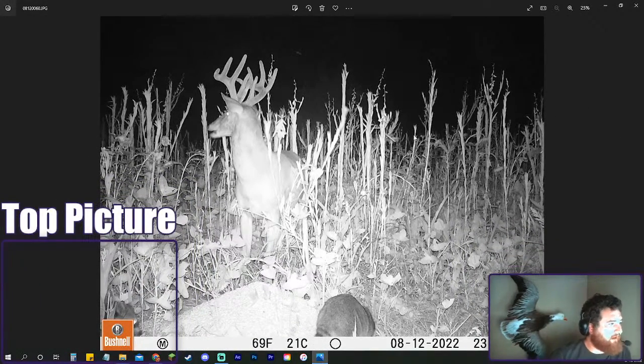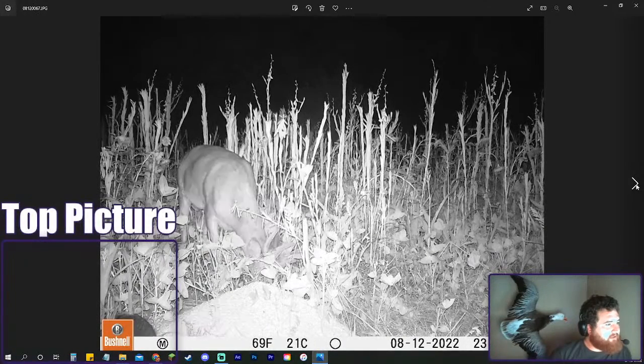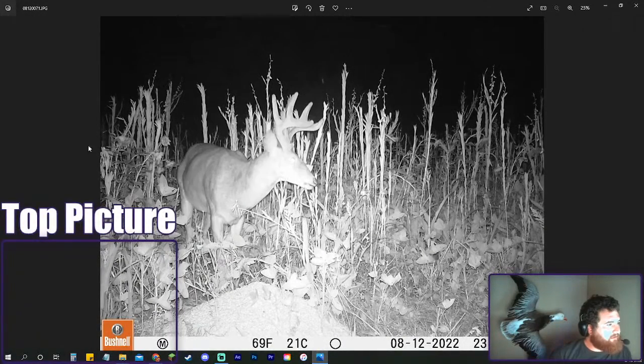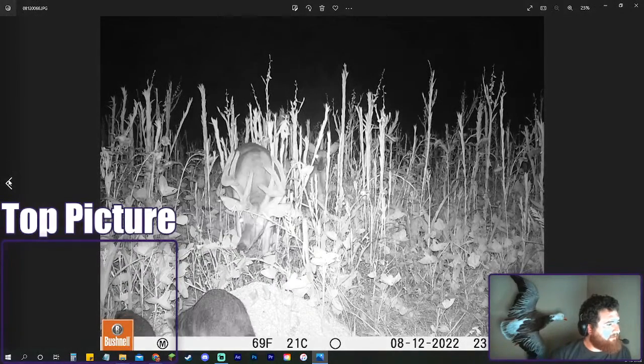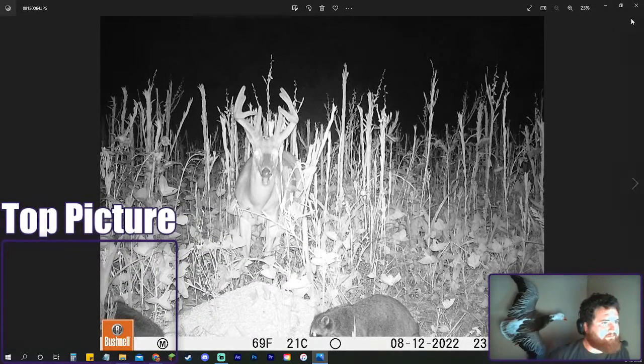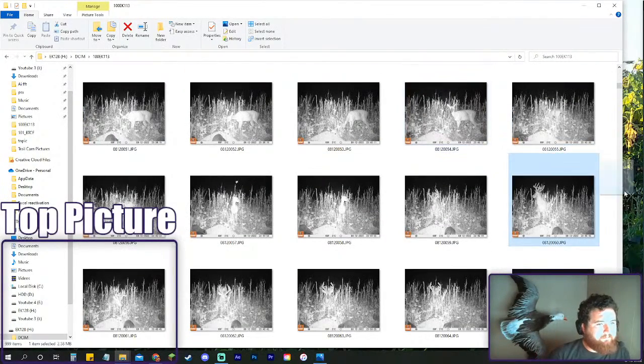Okay, who do we got here? Big brows. Looks like a 9. Nope, sorry, 10 on that side. So yeah, sorry, I was right. Mainframe 9 with the split brow. At first glance, I do believe I know this deer from past years. Yeah, for sure. I definitely know what deer this is. If I remember correctly, it was like 3 or 4 last year. I'm gonna save some of these pictures. So how am I gonna do this easily? Bring it over here.